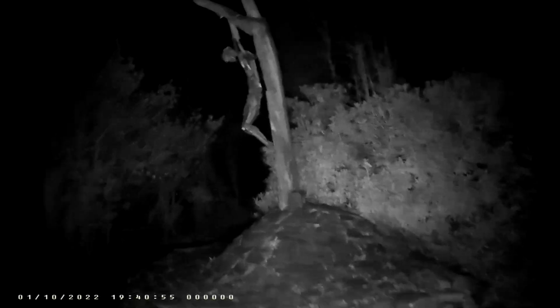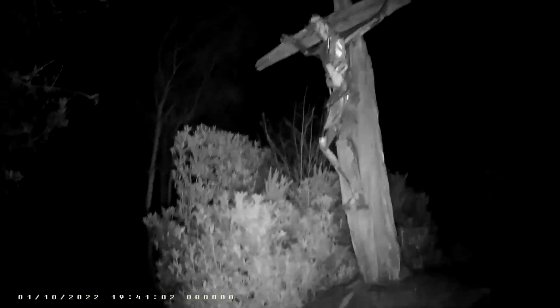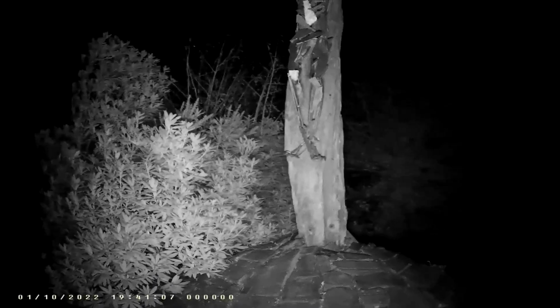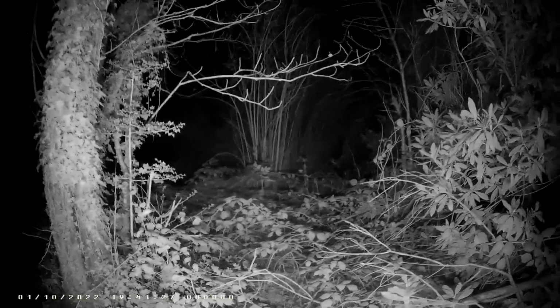I'm really hoping that the wind isn't getting this camera. It's a crucifixion. It's kind of a little hidden garden just off the main walk. Seats. It's still quite mild, it's just windier than last night.